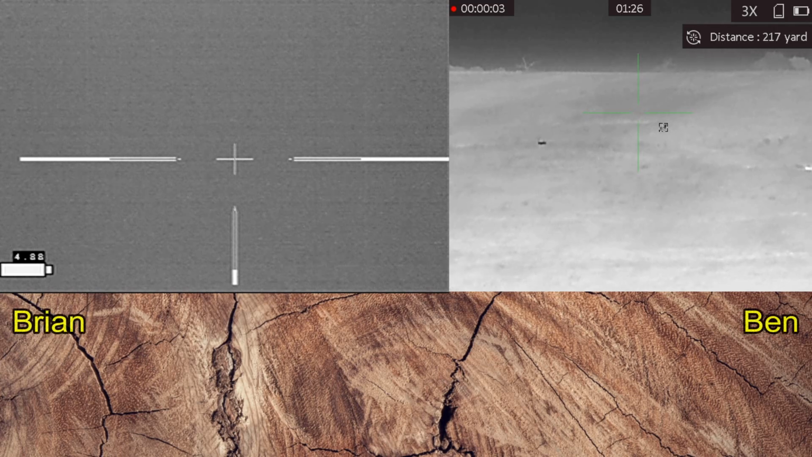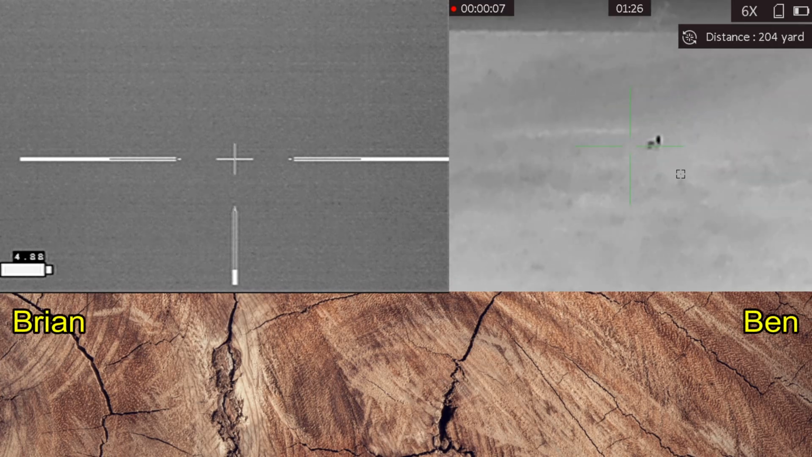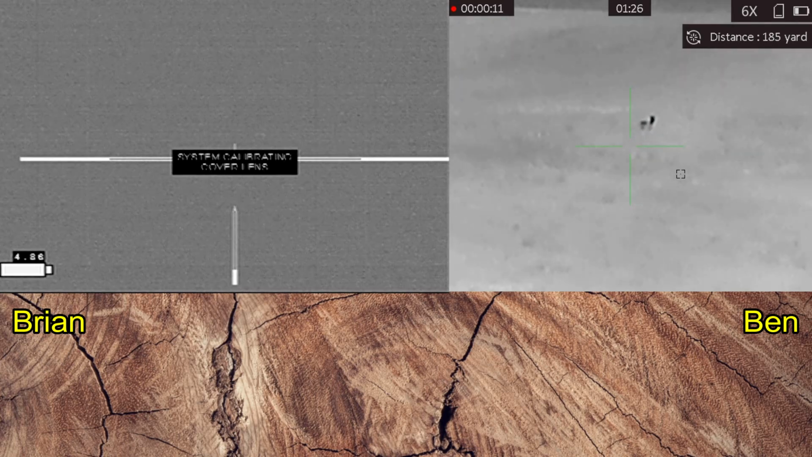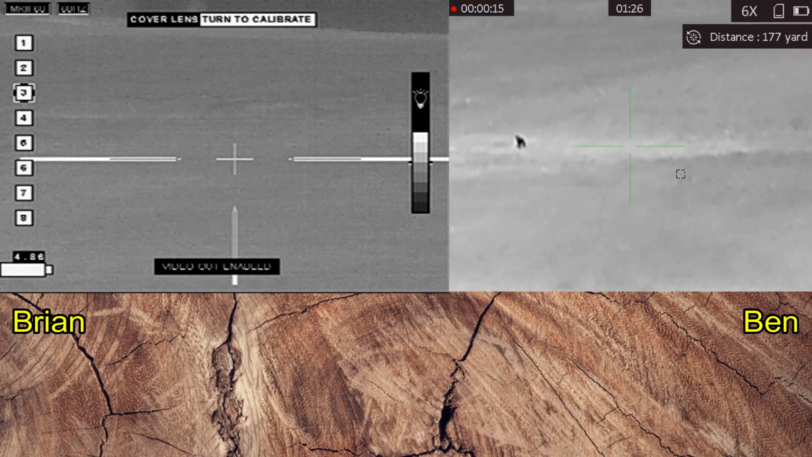The wind is not in my favor, and it's not working. They're not responding, and Ben says, let's go ahead and give them a try. And I'm like, really? It's like, yeah. So I'm finally getting my rifle off my back, shooting stick set up, etc. You got the one moving right to left. Here we go.